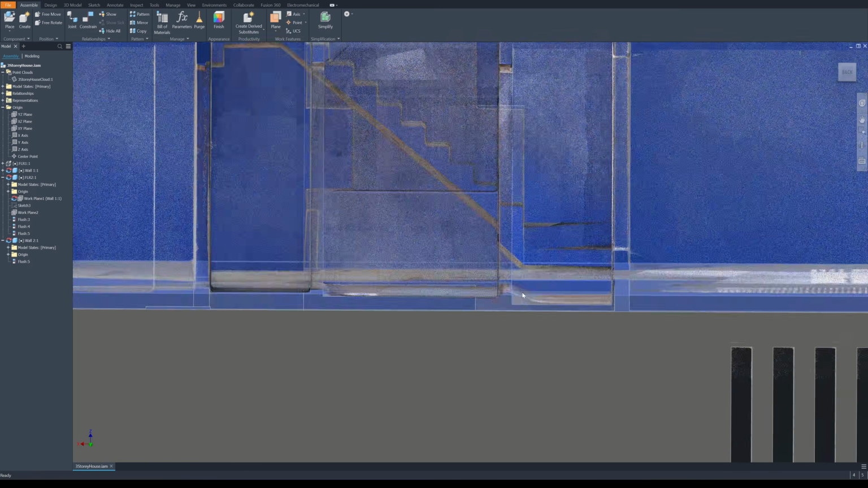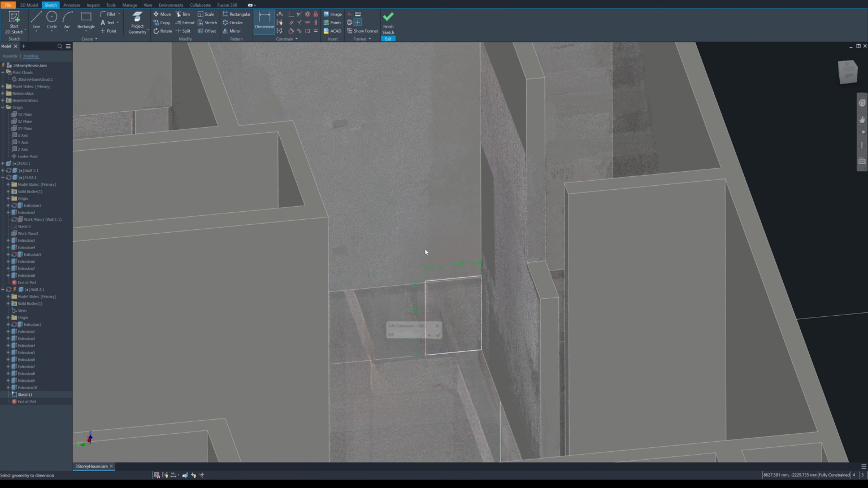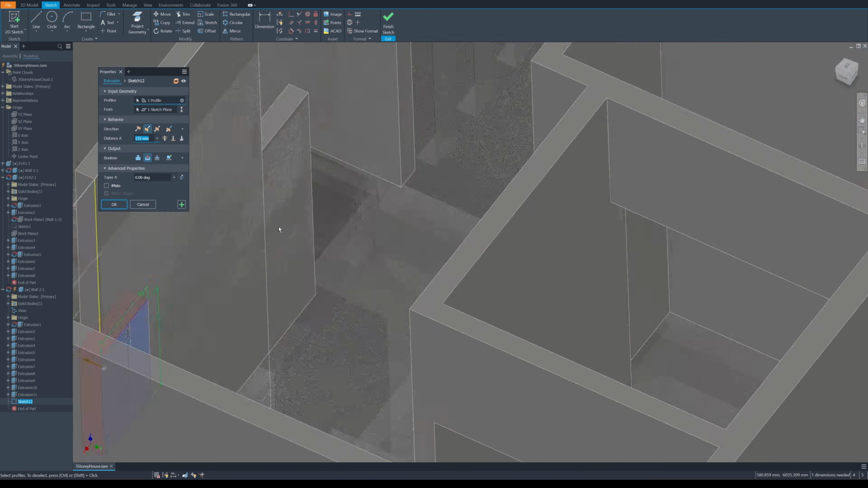Once the wall is complete, I will perform an extrude cut to set the bottom floor level. I switch the view back to solid color to check for any missing sections of the wall.